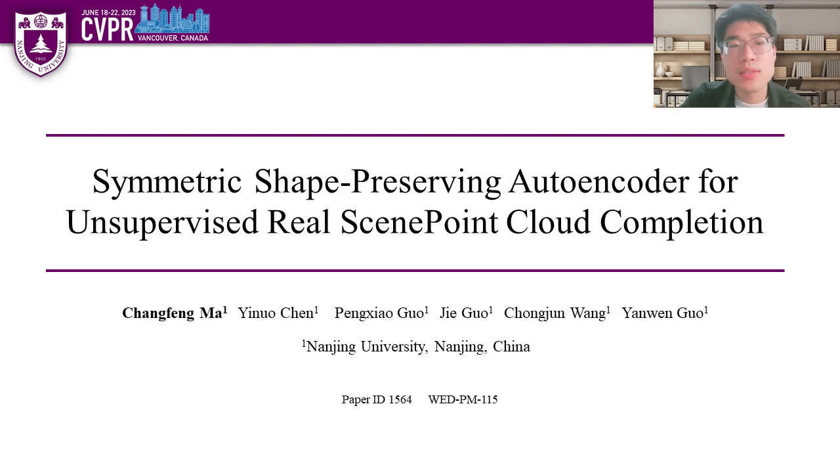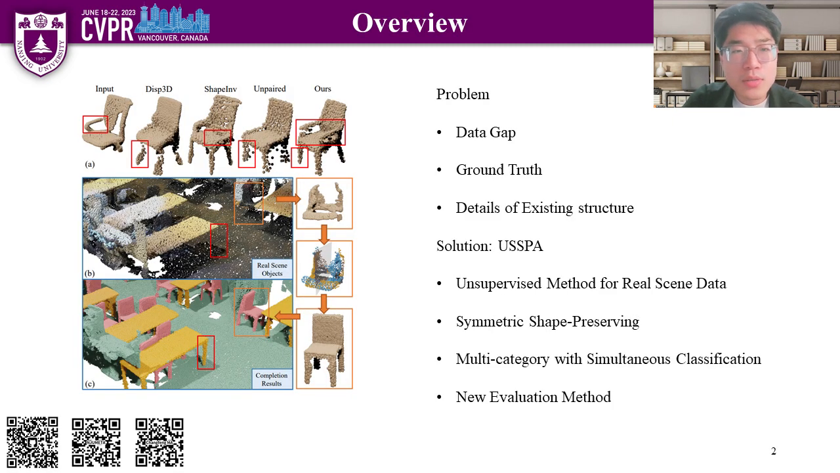I'm honored to present my work, Symmetric Shape-Preserving Autoencoder for Unsupervised real-sense point cloud completion. Real-sense point cloud completion presents a challenge due to the disparity between artificial datasets and real-sense datasets. Additionally, obtaining ground truths for real-sense partial point clouds is often unfeasible. Moreover, existing unsupervised methods struggle to preserve the intricate structure details as shown in the figure.